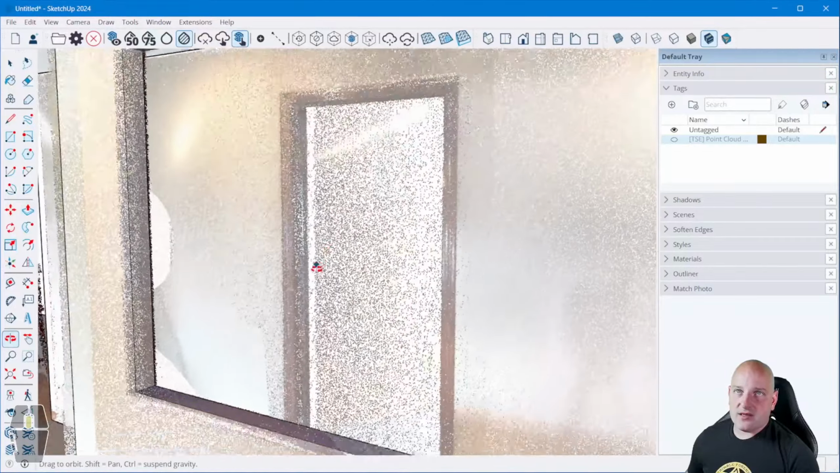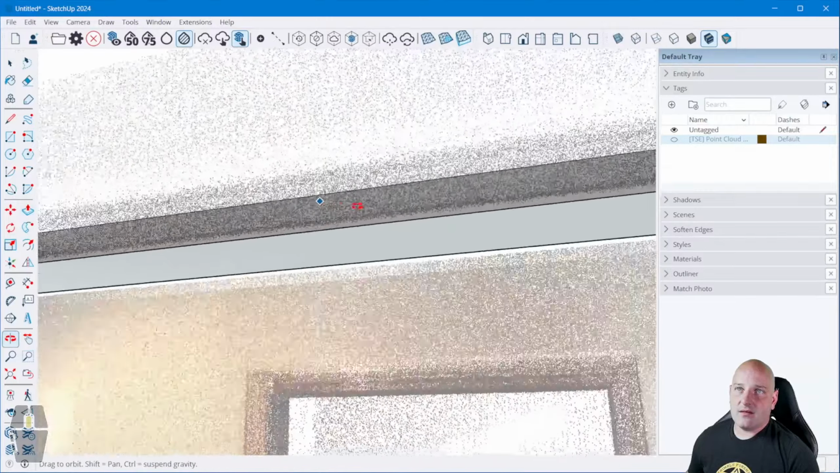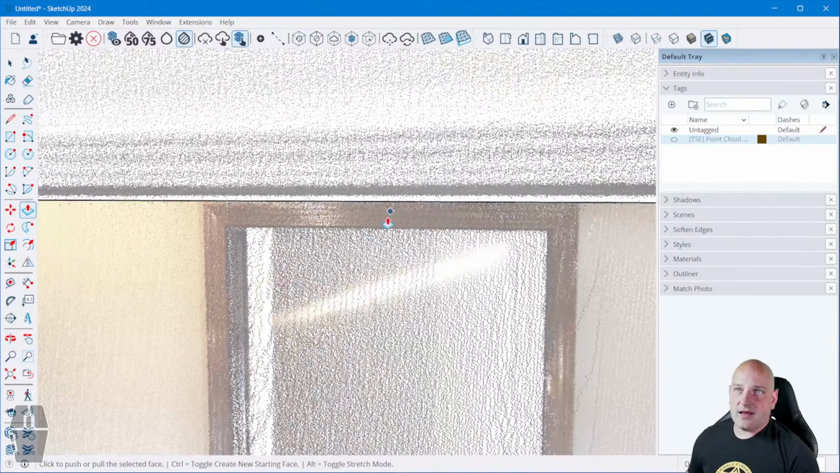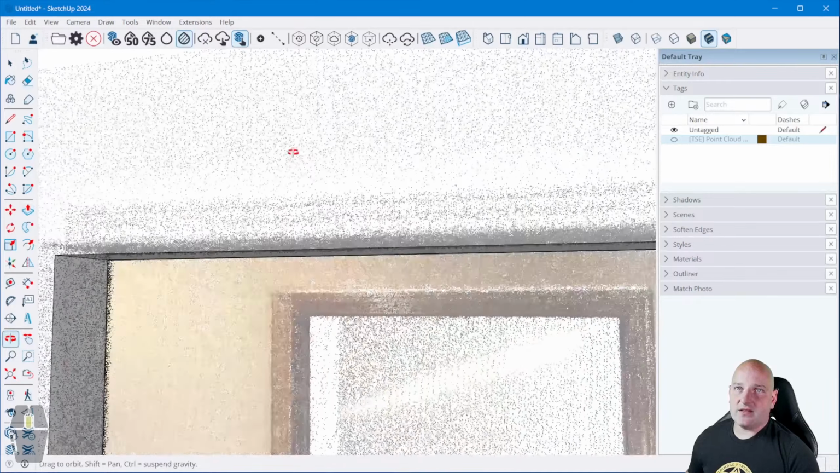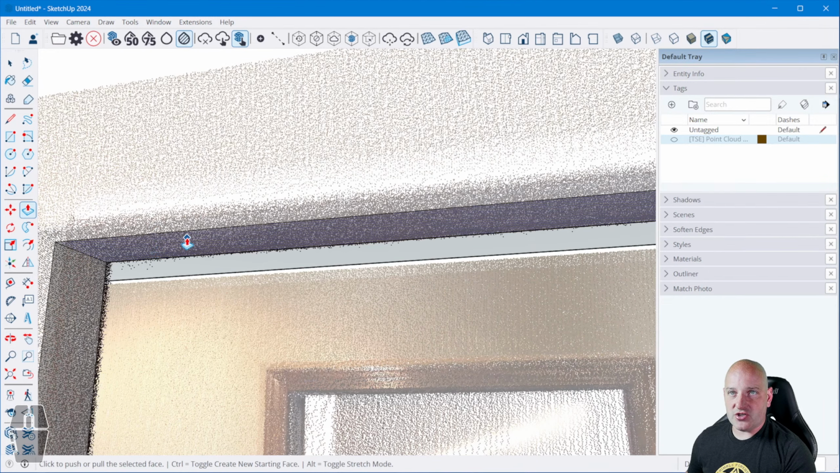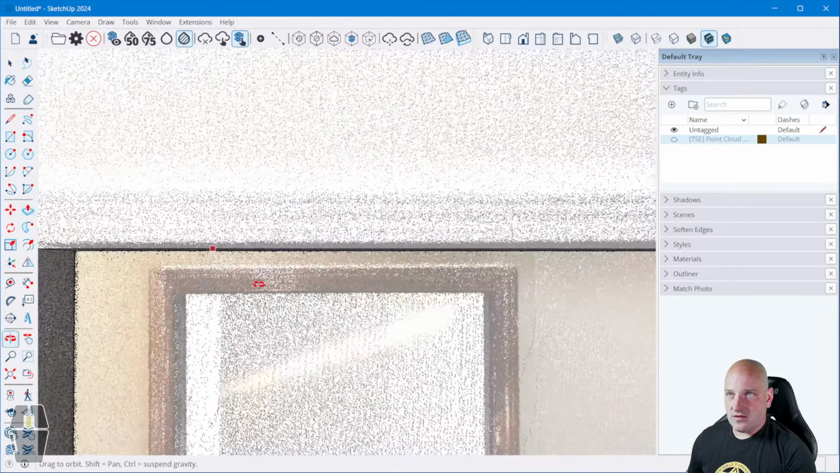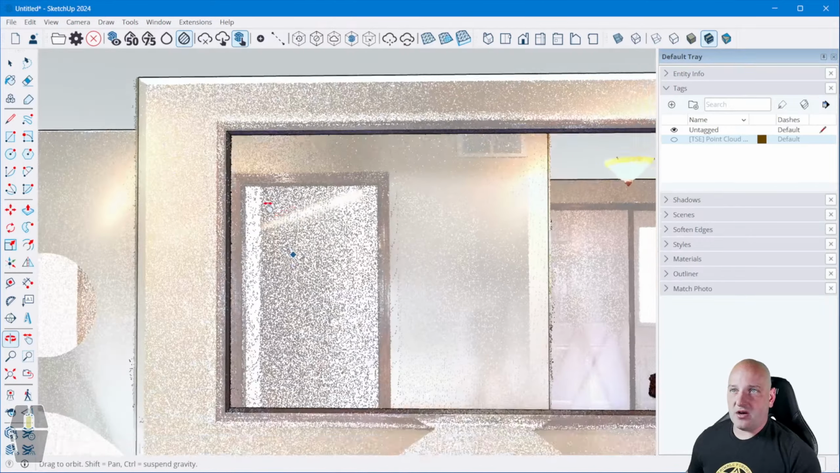Let's see how we did on the top. Yeah, top I missed just a little bit. So I'll just come in here with the old push-pull tool. P for push-pull, and I'll make just a small adjustment. So that now we're all but spot on with my point cloud.